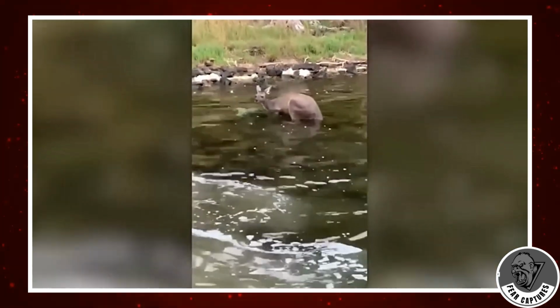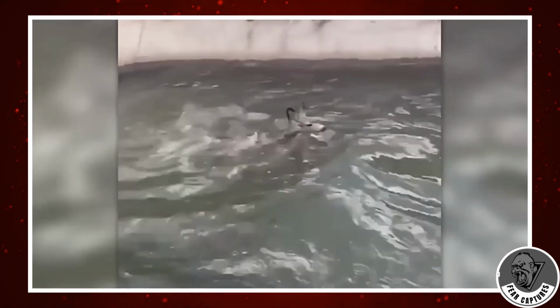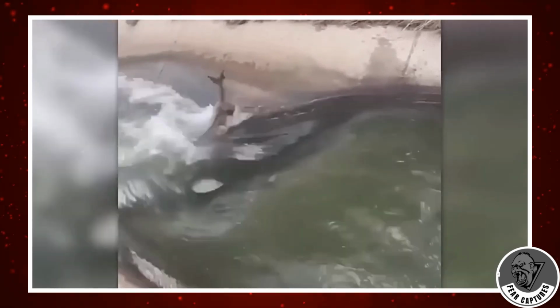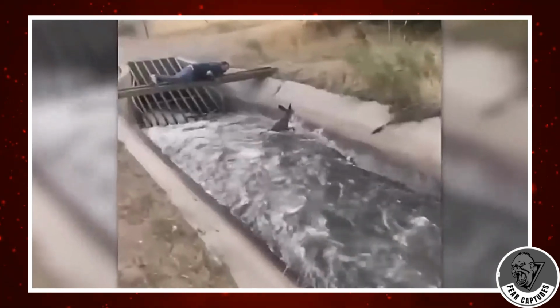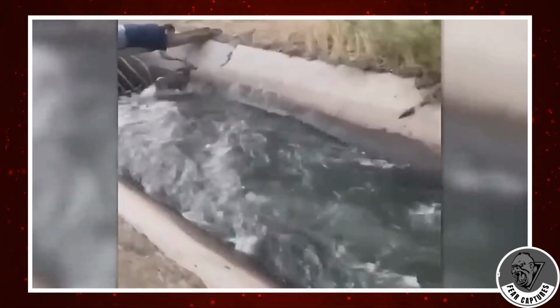And there's more. A family spots a young fawn struggling in a strong current. The mom and kid cheer from the bank while the dad springs into action downstream. With perfect timing, he saves the fawn from a risky situation. Thanks to these kind-hearted folks, the deer escapes without harm.